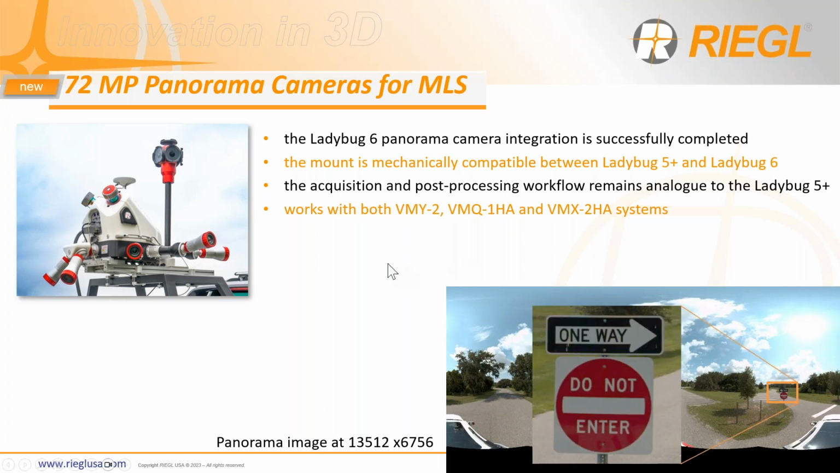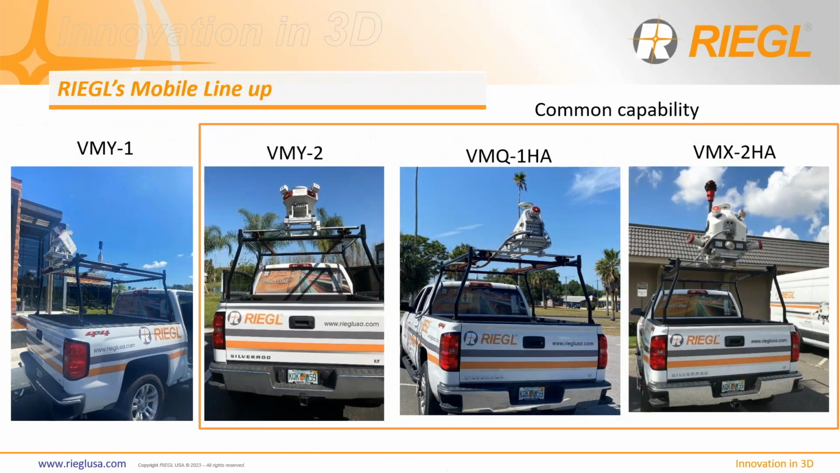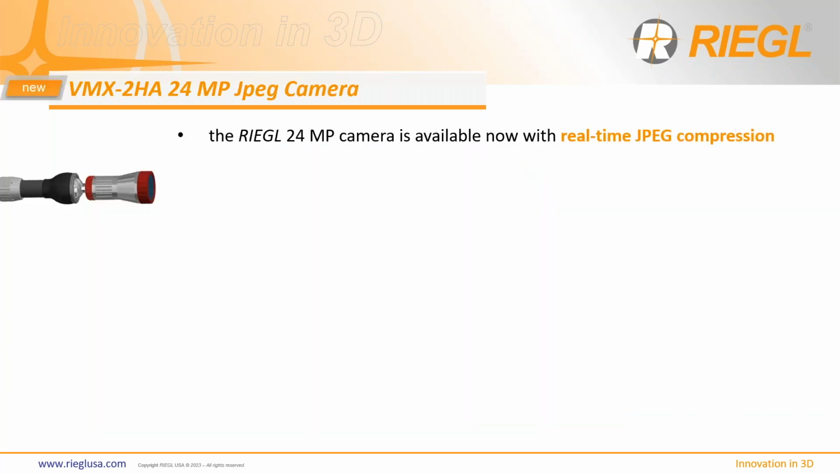And then if we take a quick look at that improved detail, you can see that zoomed in on a pano, when exported properly out of RiPROCESS, you get very high definition on a sign that's not exactly next to you. So the common capability of our three systems, the VMY2 to the VMX2HA, enables the cameras to be interchanged. So you can buy cameras for your VMX2HA and use them on your VMY2. So you can mix and match cameras across your system fleet, which makes it a nice cost savings across the board. So you don't always need to employ the top end on the top end job, so to say.